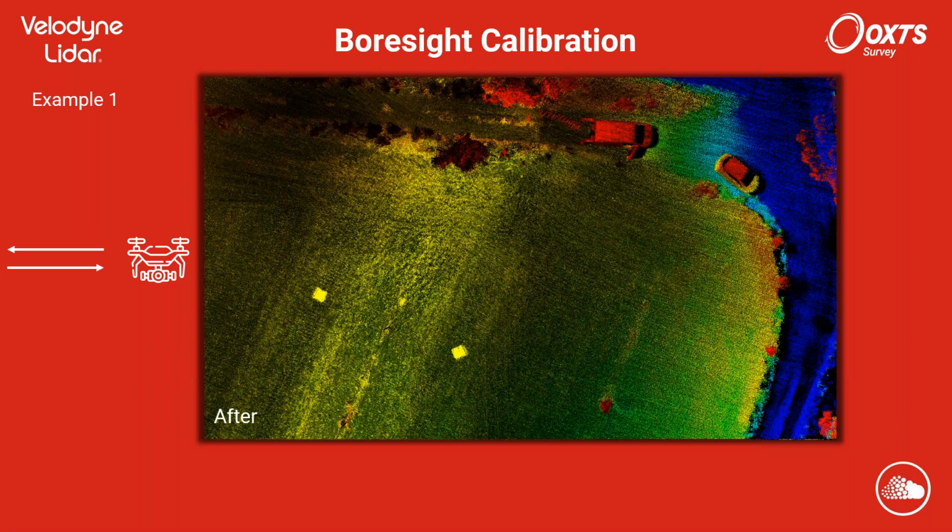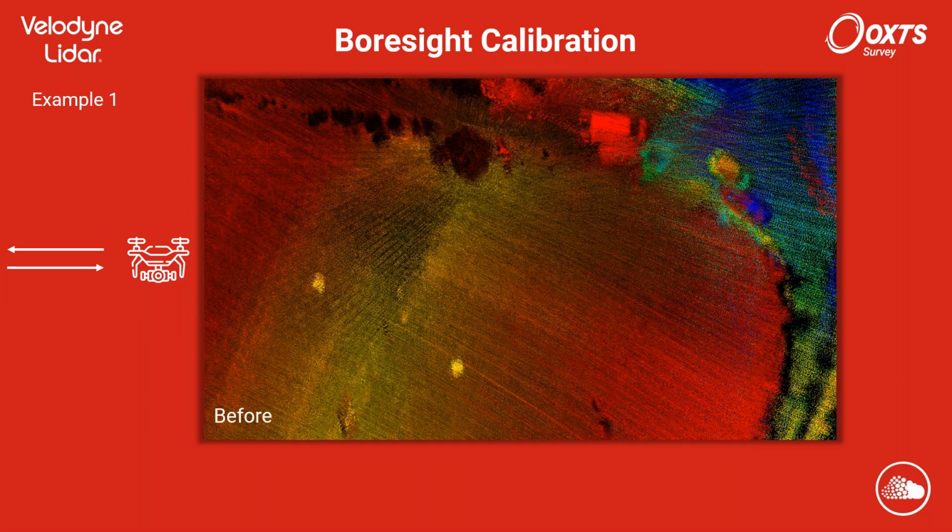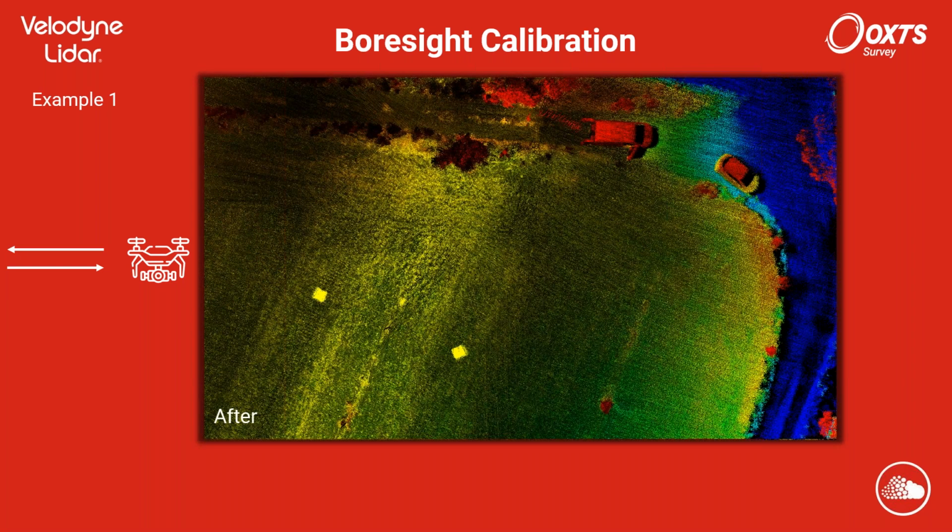But after applying the calibration, so this is the same raw data, but applying different angles between the two coordinate frames and using our bore sight calibration technique in our software, you can see the huge difference that this makes. Just like I showed in that diagram with the lamppost, that might appear as two lampposts, we've got the car which is appearing as two cars, and significant blurring throughout.